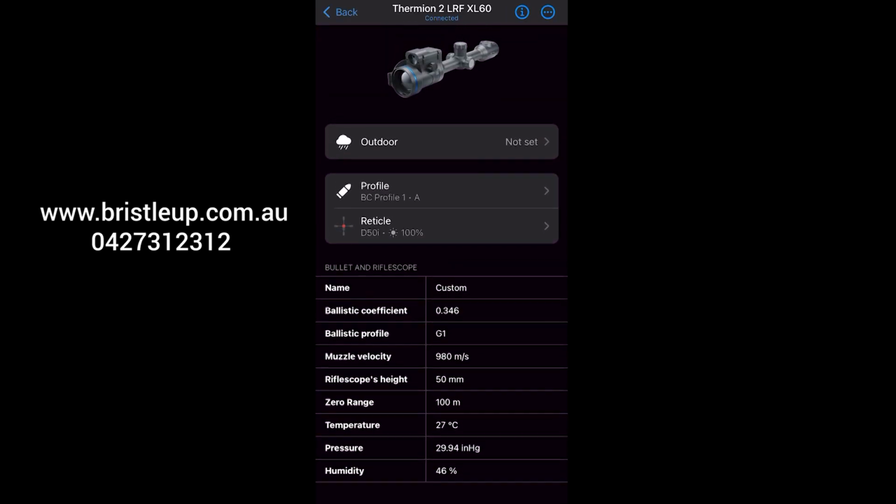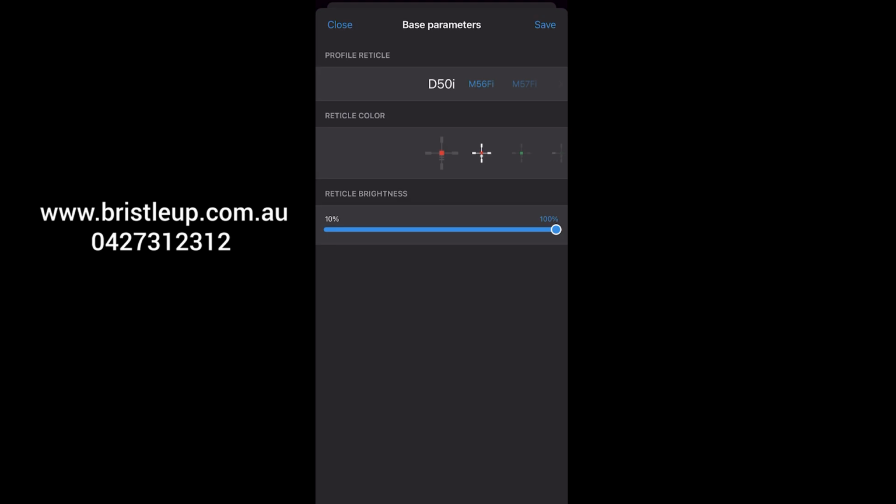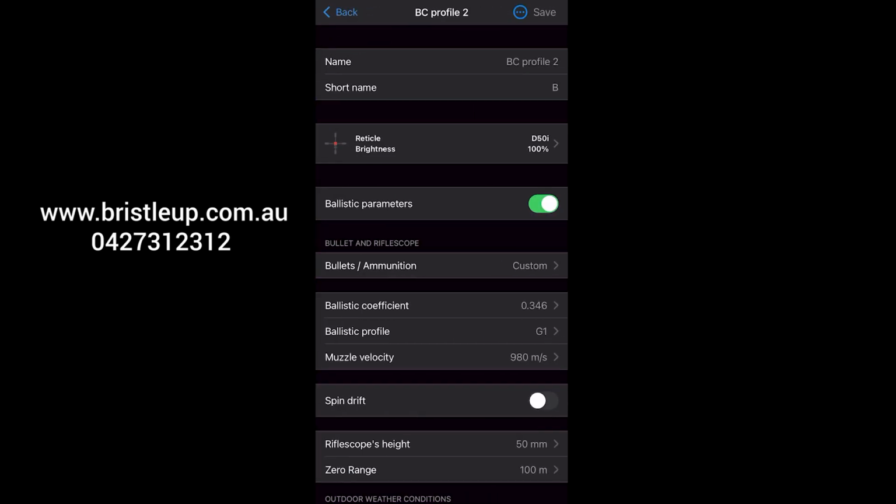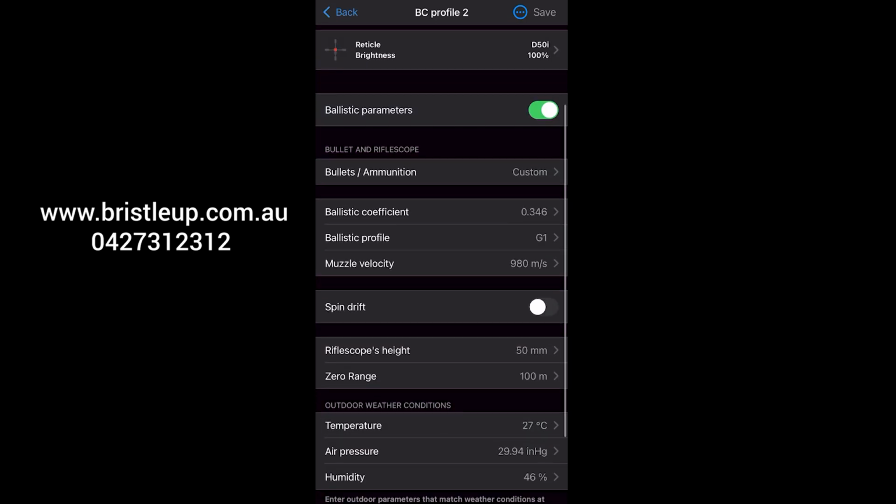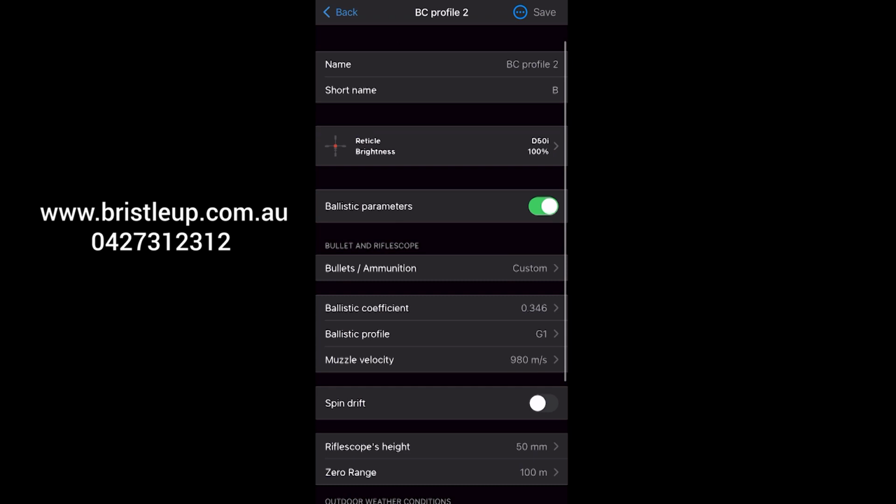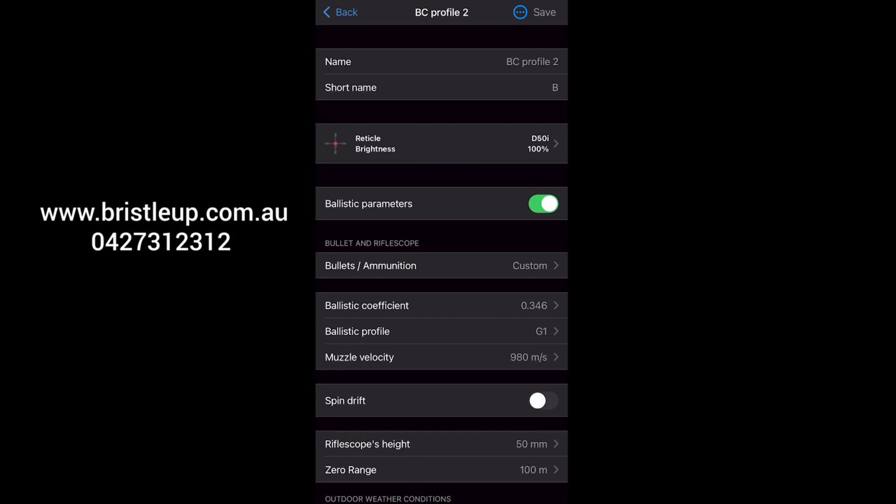Now when you go into your device, you can select your profile. You can also change your reticle and the reticle color and the reticle brightness. And if we want to make edits to our profile, we can click on it. We can change the name. We can change the reticle once again here and adjust our ballistics information for that BC profile too.